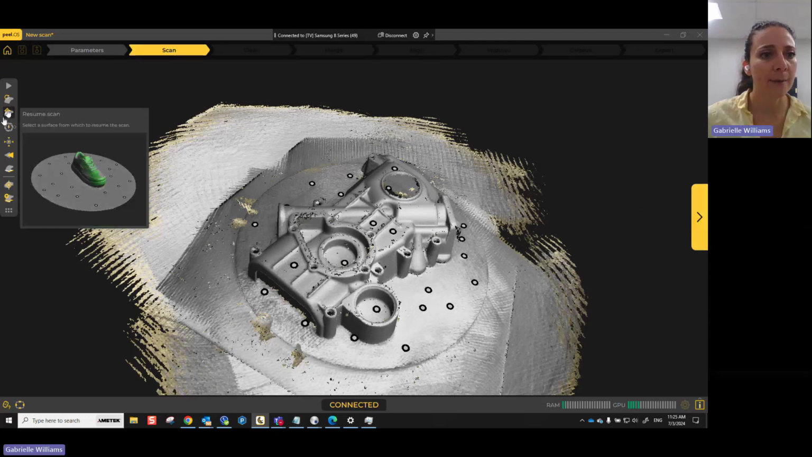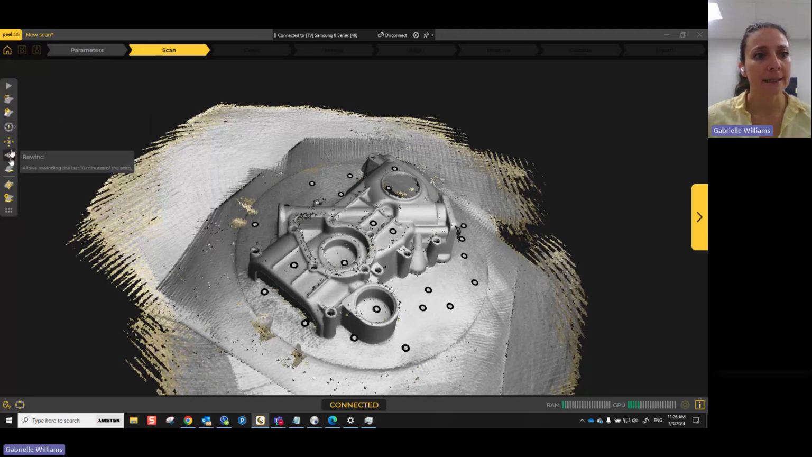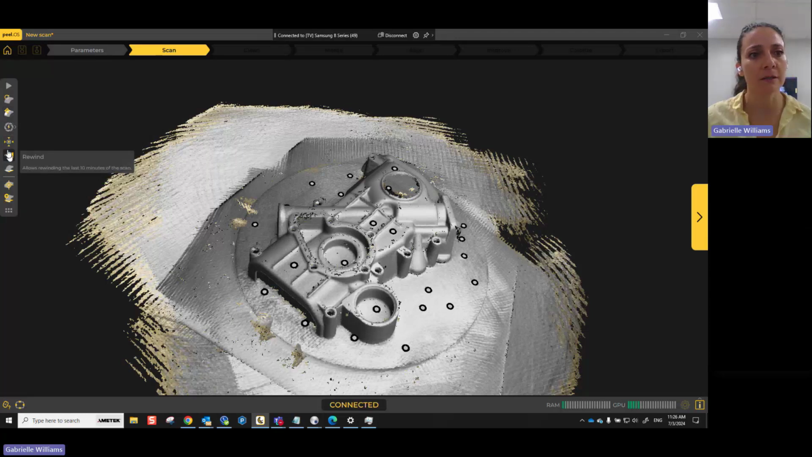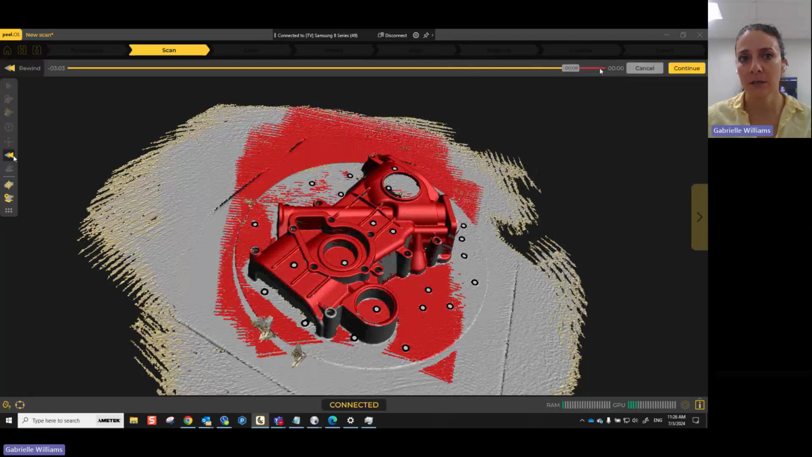Now, there are some options here that I really like. For example, resume scan or rewind are really fun things to do. I really like rewind because sometimes in case there's ever any loss of tracking, or something gets doubled up and it's really not supposed to be there, maybe you have a pattern and it got confused as to which side of the pattern you're looking at, then you can hit rewind and it allows you to erase a certain amount of time that you had been scanning. So maybe you can erase the last 10 seconds or 8 seconds of your scan.